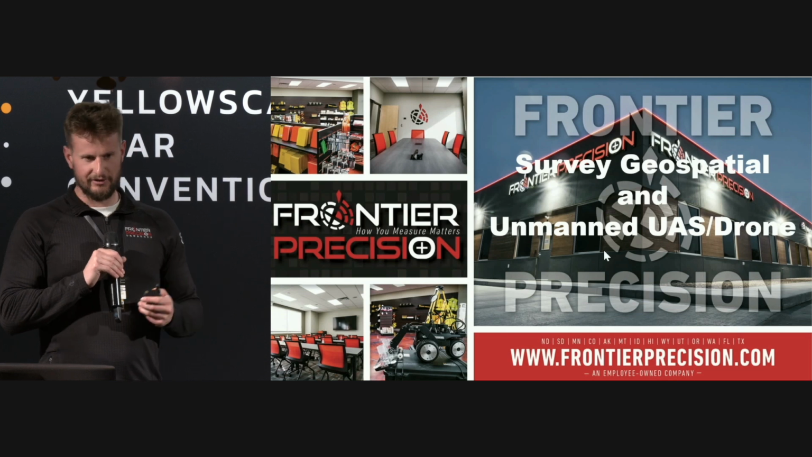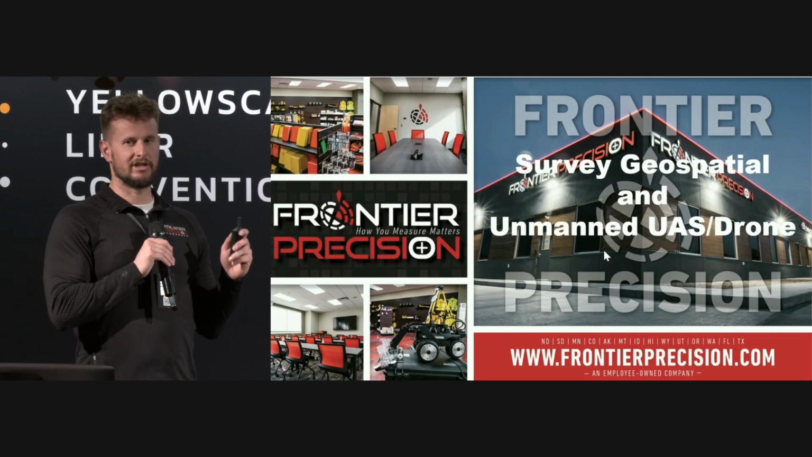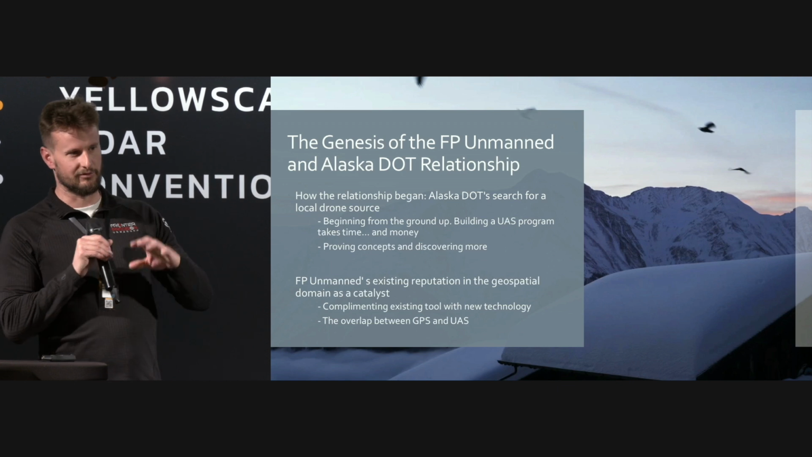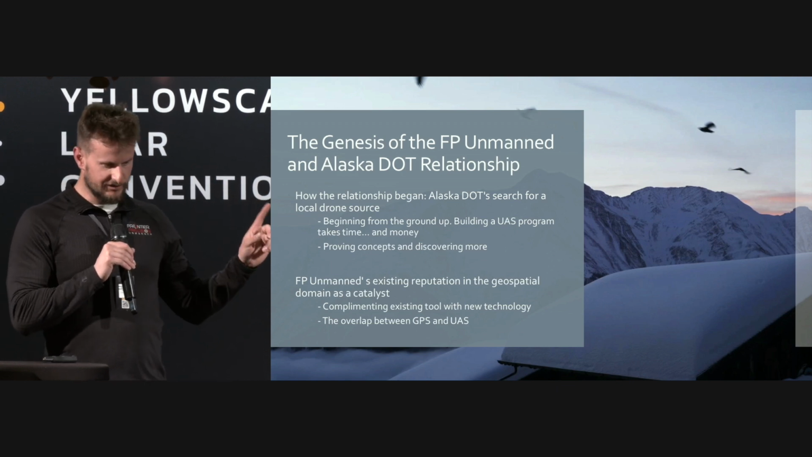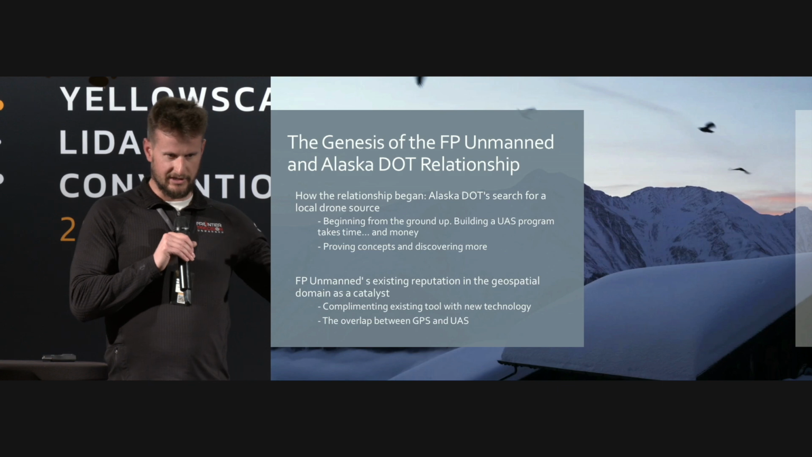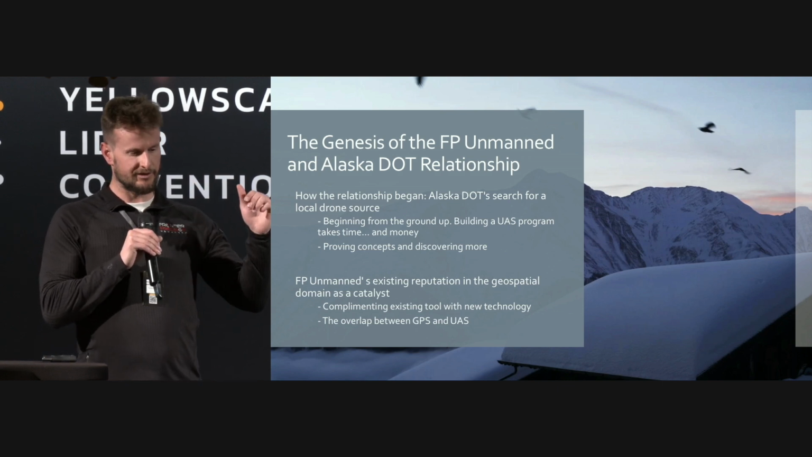So we heard a lot of different use cases that YellowScan is being utilized for in the field, and I'm focusing on one that's maybe slightly different than the rest. I'm going to focus on an emergency management response using LiDAR and also photogrammetry. Before I get into that, I'm going to focus on the Alaska Department of Transportation, just to build into the story and see how we got there first.